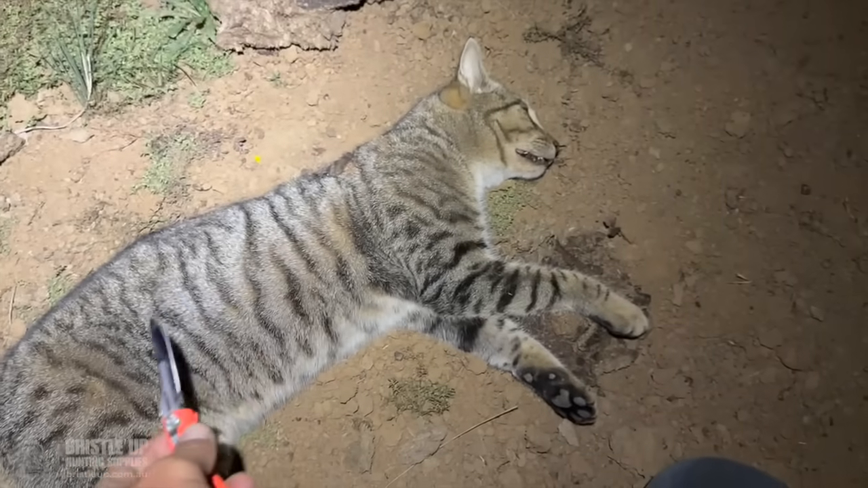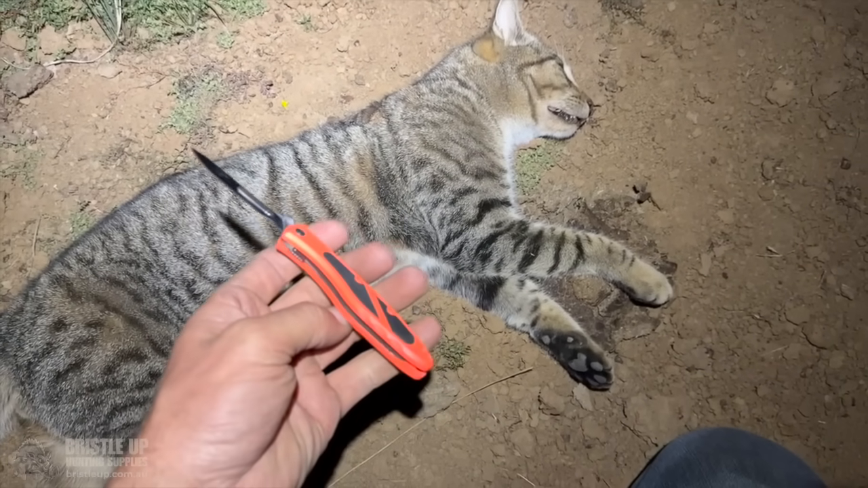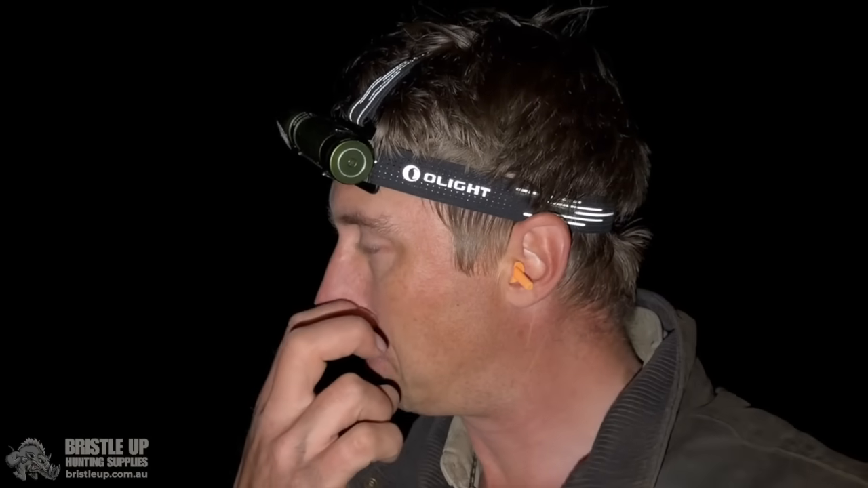So I might even cut his gut open and I'll let you know what's inside it. And it had a mouse, 2 frogs and a rat. I'm not sure whether it'd have to be a bush rat, I'd say, which are a native type of rat. Because I very much doubt there'd be any of the bad rats that you'd get in your house. Out in the middle of this forest country, there's nothing around. I'd be very surprised if it was one of them, so I'd say it'd be one of the native bush rats.